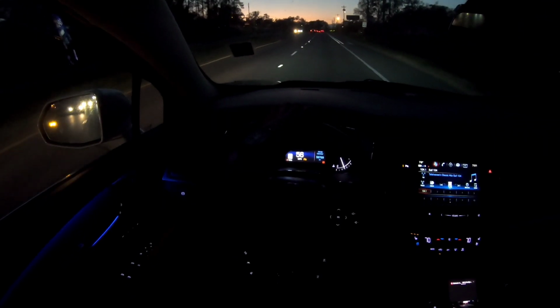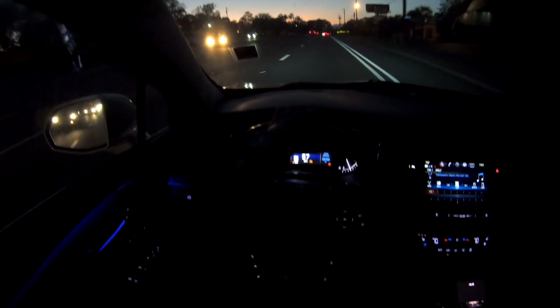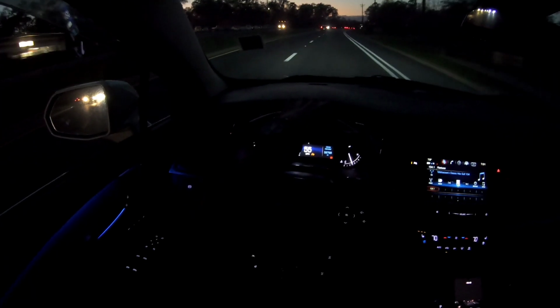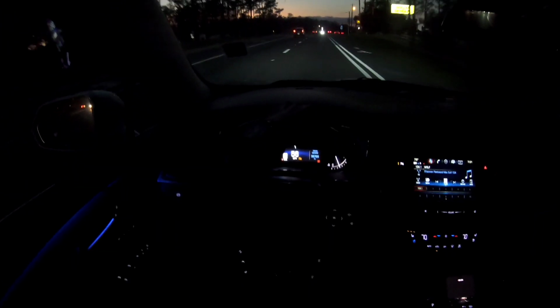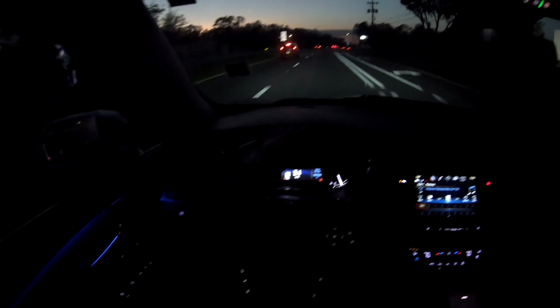The transmission is very responsive. This does have auto leveling headlights as well, so it'll turn on the high beams for you guys and gals when needed automatically. It does also have rain sensing wipers, and it does have auto stop start if you want that feature enabled.